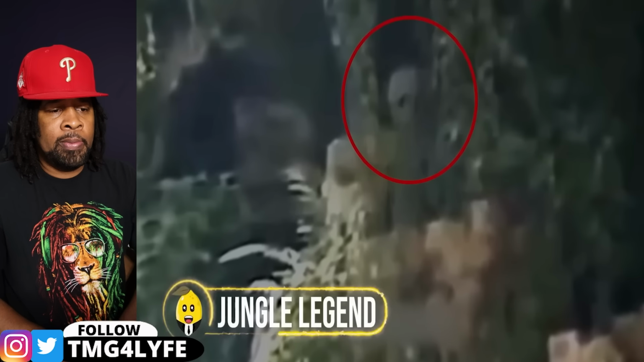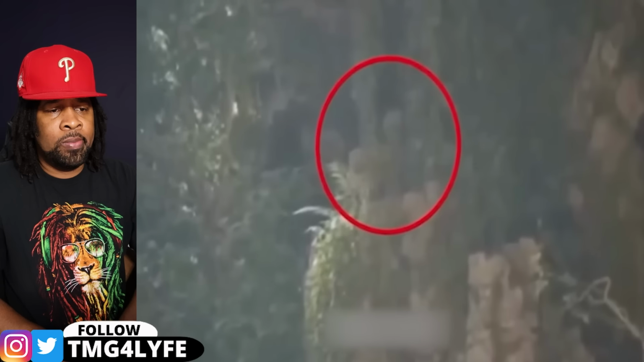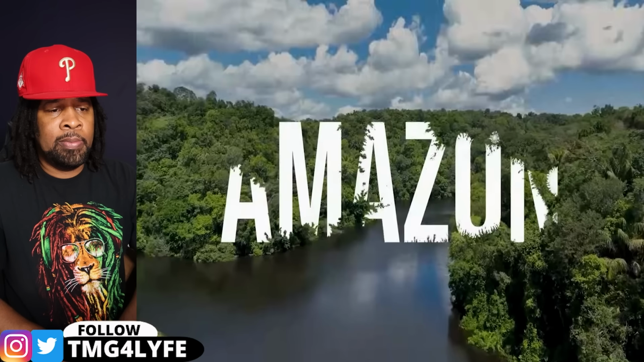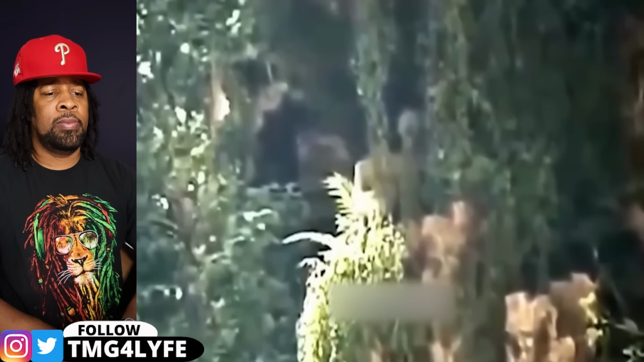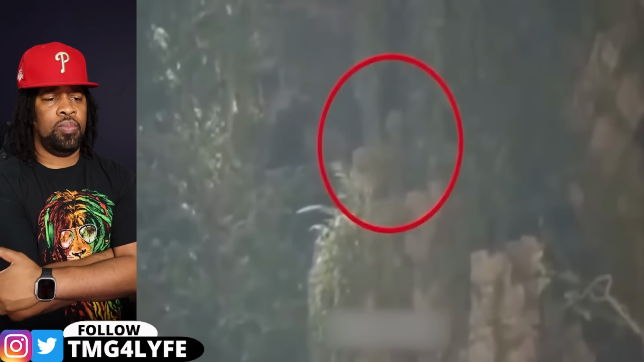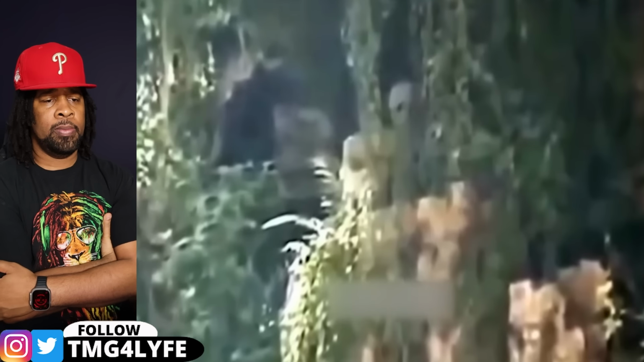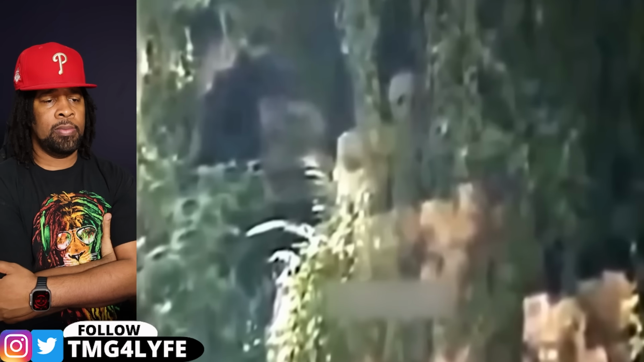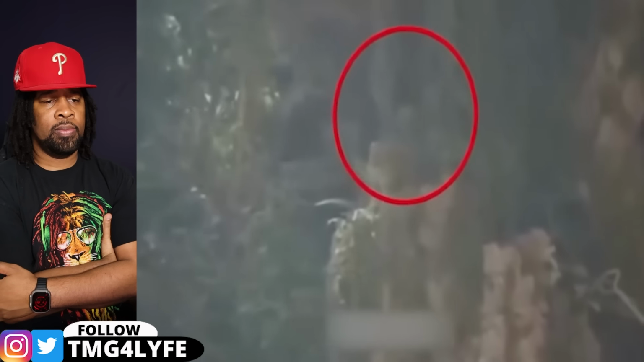Jungle legend. In 2023, a drone caught a mysterious humanoid figure on camera deep in the Amazon, which sparked intense speculations about its origin. Some wildlife researchers were exploring the forest when they spotted a humanoid figure emerging from the dense undergrowth. It had a thin body and limbs that appeared in a white shade, and as soon as the creature noticed the drone, it vanished back into the trees, leaving behind a series of questions.